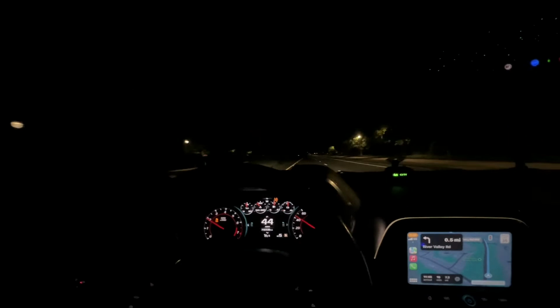All right, this a little empty road. Y'all ready? Now, see, I would give y'all a good pull, but really can't because cops be popping up out of nowhere over here or everywhere in Georgia for real. See, look at that.